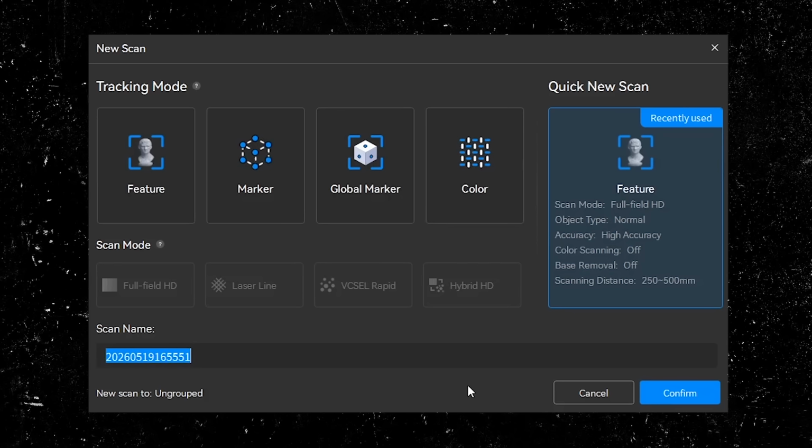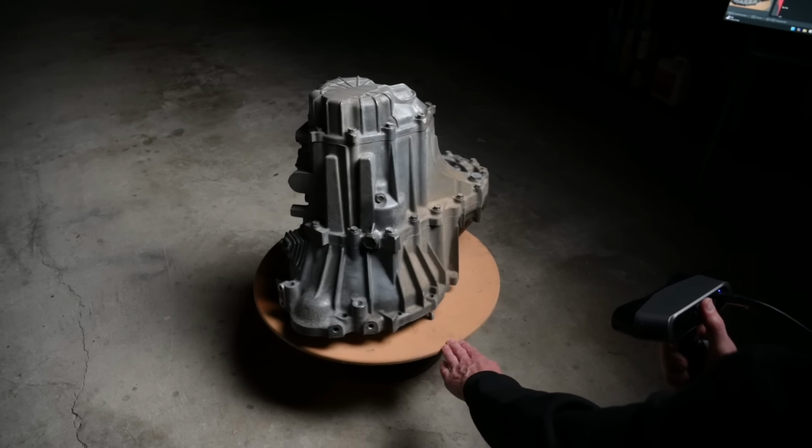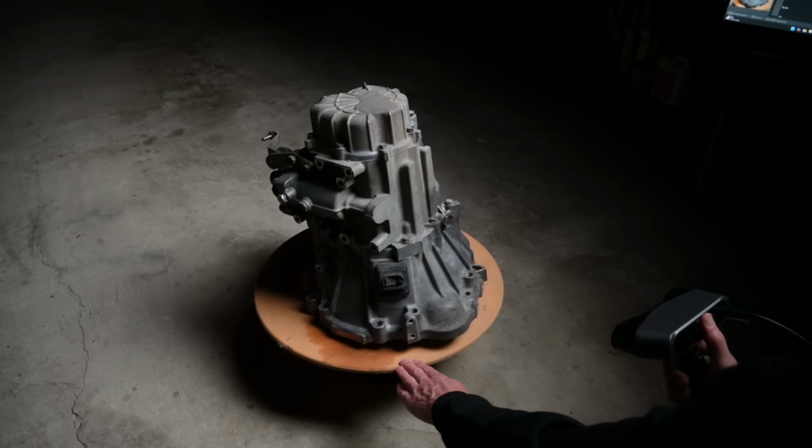Alongside the laser modes, the RevoScan software offers 3 feature mode options: Full Field, VCSEL, and Hybrid HD, all of which work without marker dots. So to see how they'd perform, I decided to do a quick scan of a gearbox using each mode.